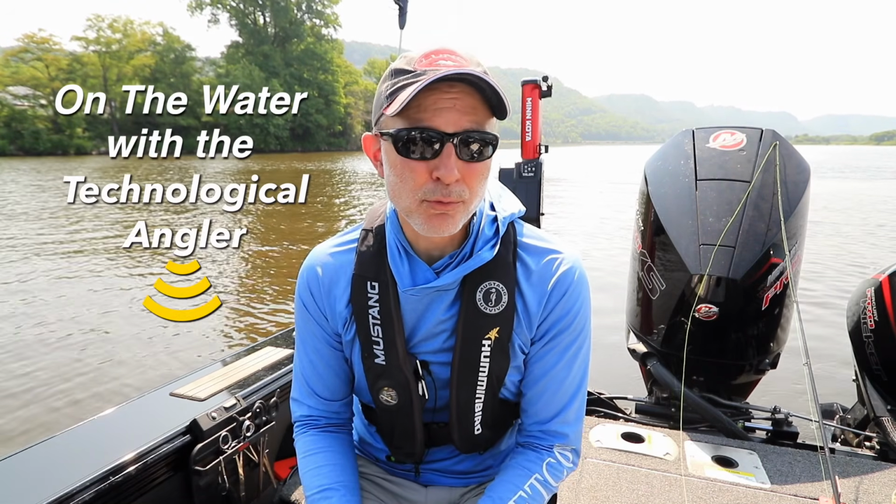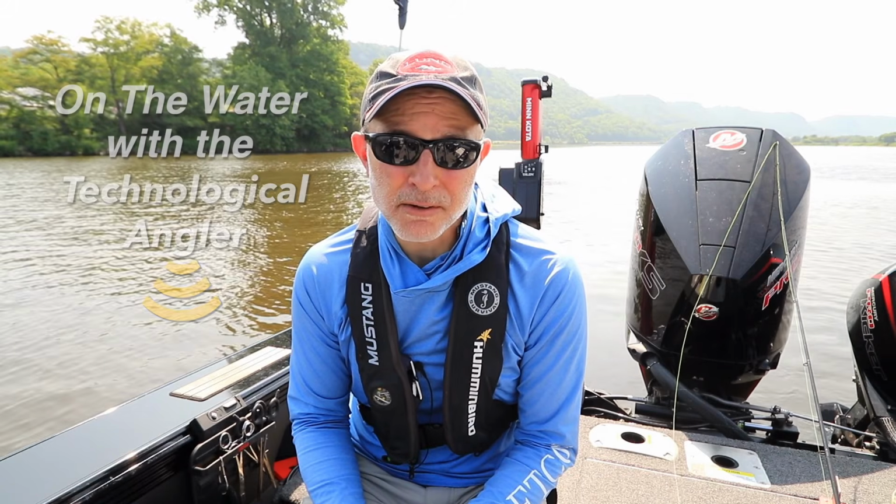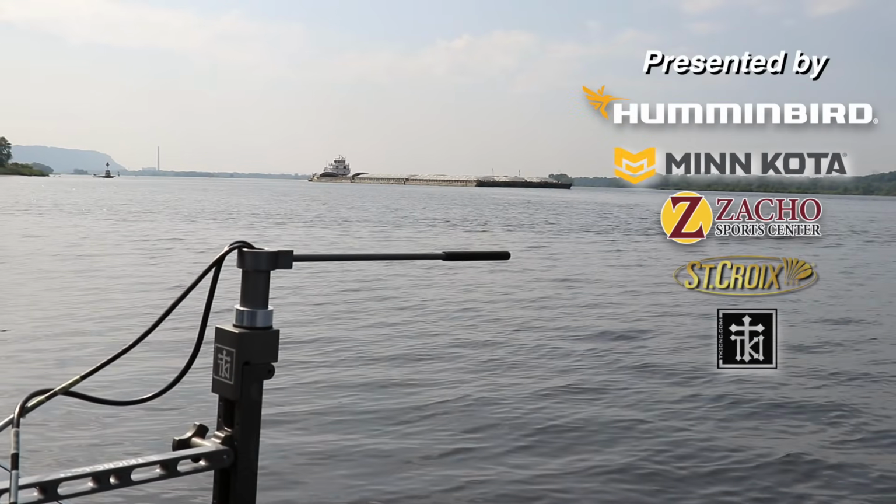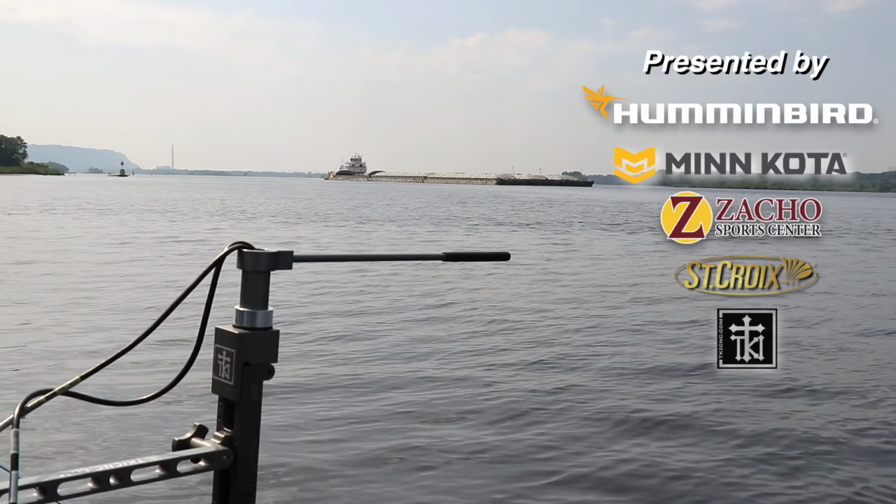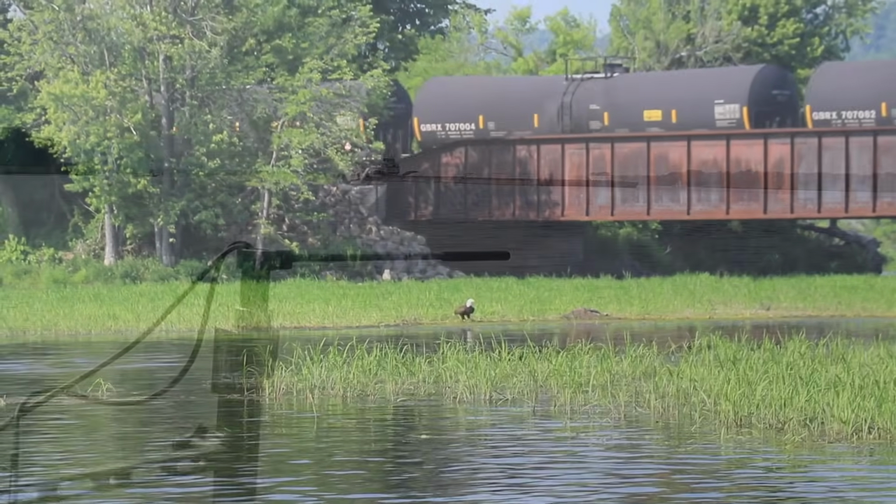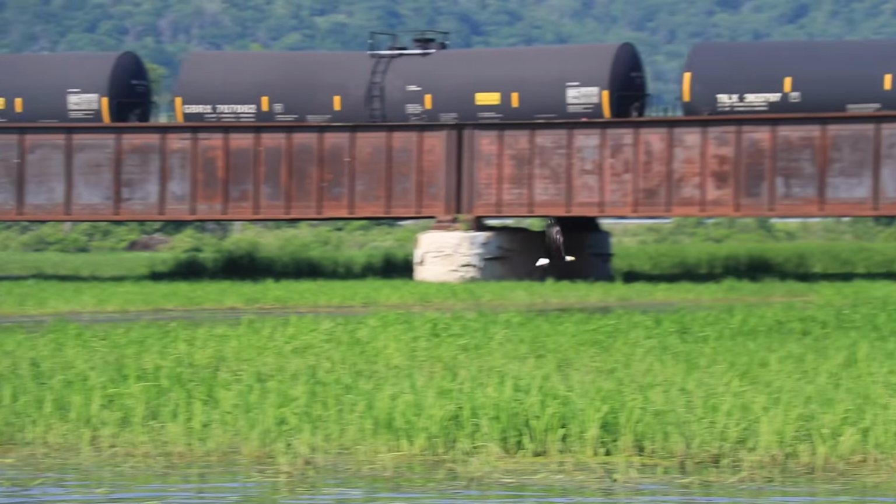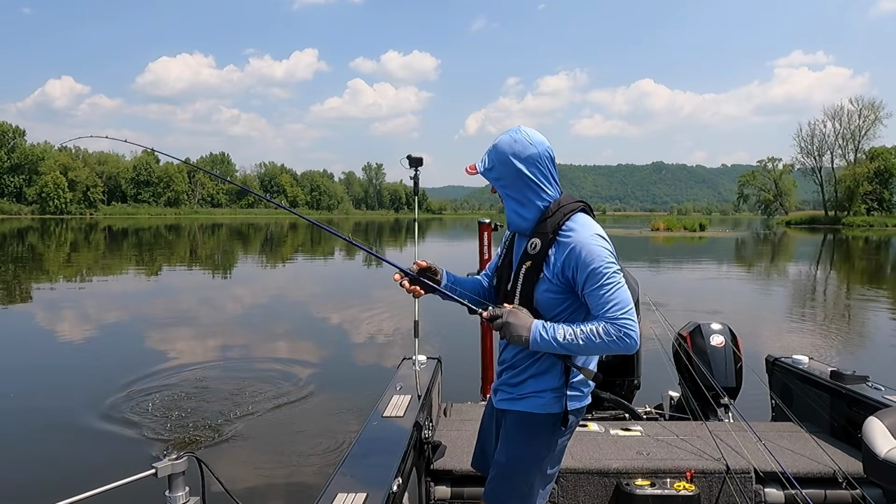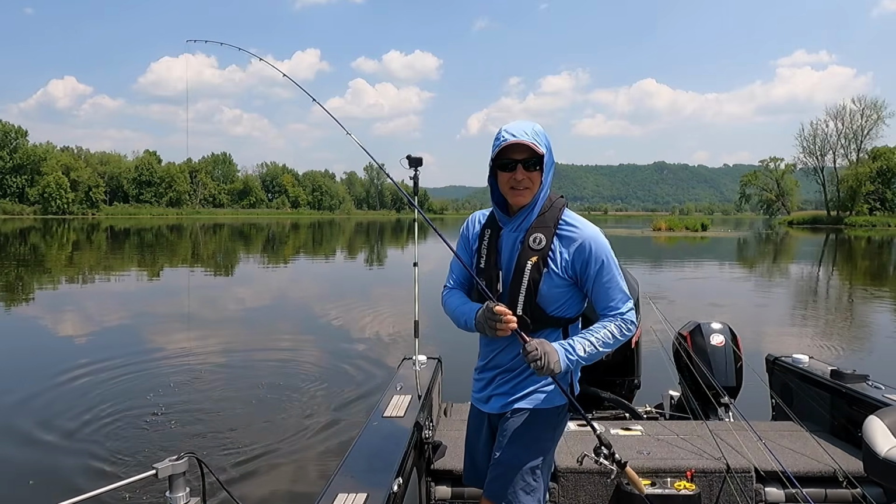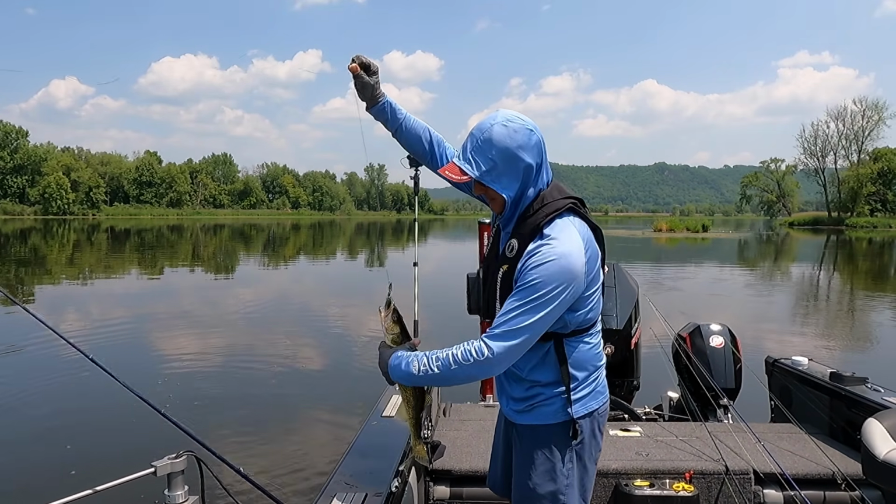Every season I try real hard to break out of my comfort zone and explore new bodies of water. Today you're joining me on one of those adventures. I'm on the Mississippi River. Now this is a place that I have a lot of experience fishing, but not on this particular section. I've chosen a 8 or 10 mile stretch of the Mississippi where I have very limited experience, and my objective is to learn a lot more about this piece of water.